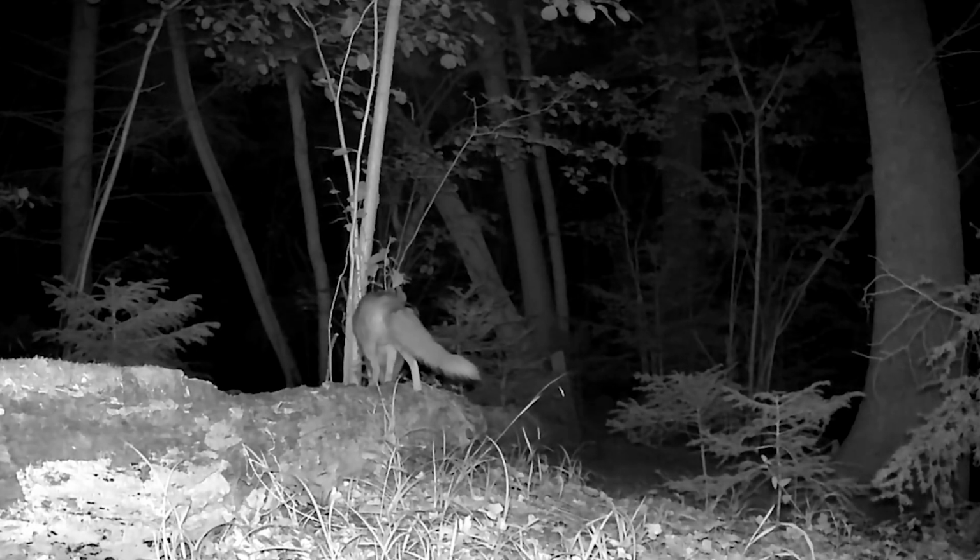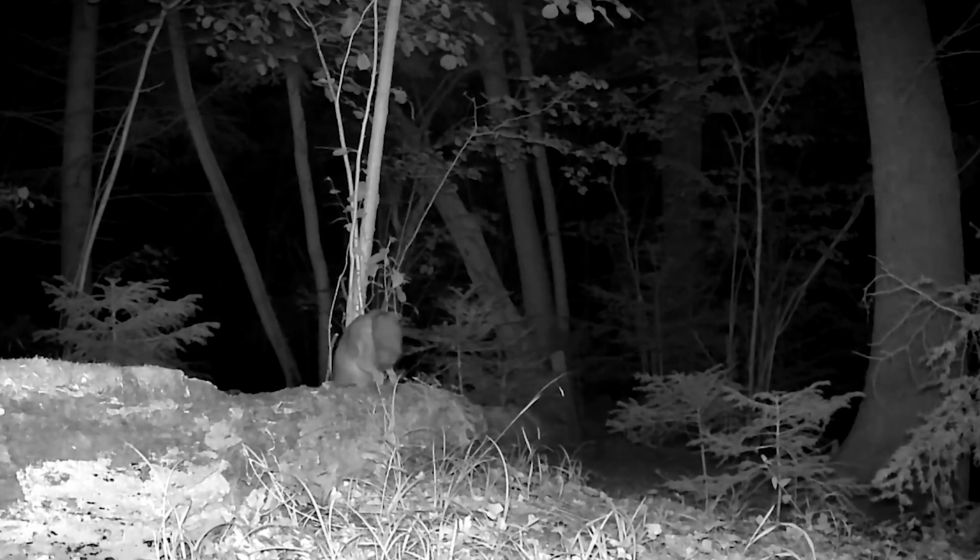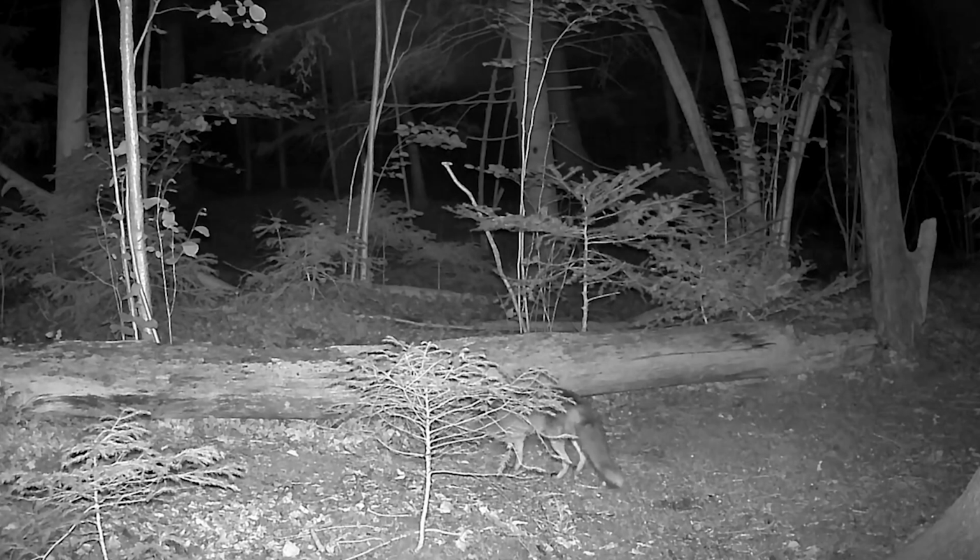True, pristine wildlife is hidden from our eyes. Animals can hear and smell people perfectly well from hundreds of meters away, so observing their natural behavior in person is an almost impossible task.